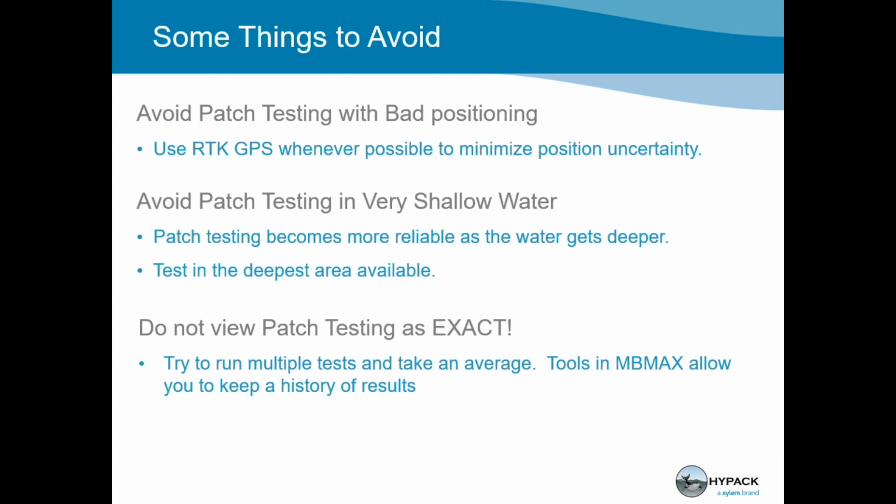And once again, we're simply trying to find out where this device is pointing, in 3 different directions. So it's not really rocket science. We just want to know exactly where the device is pointing.